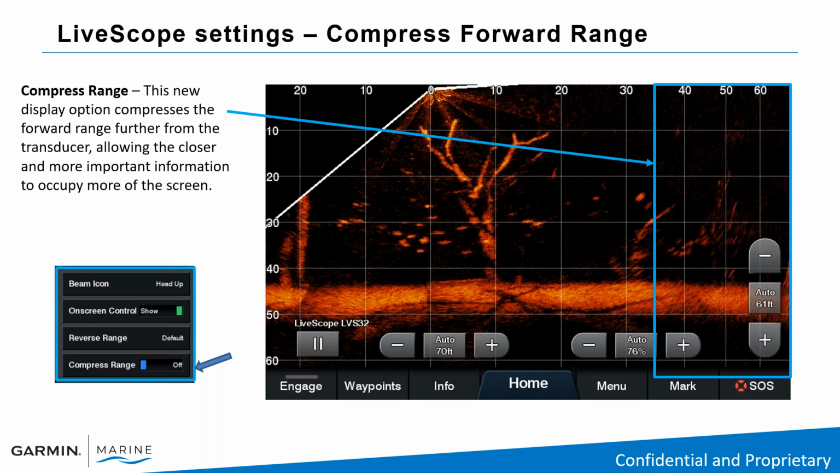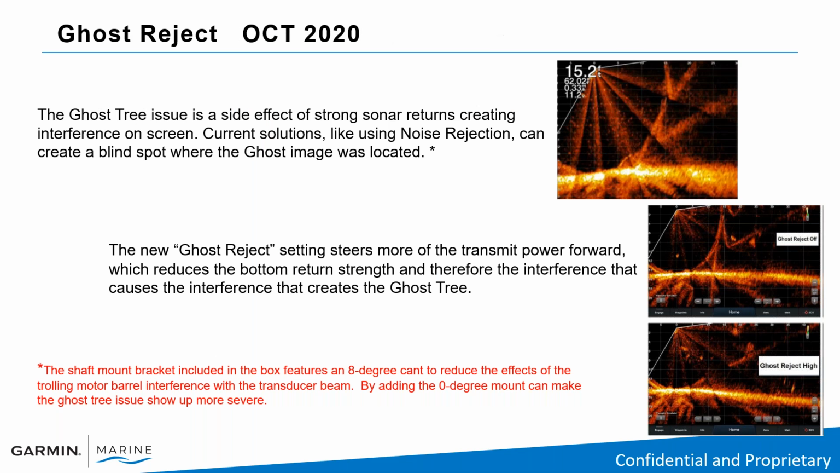And last but not least, we have a new compressed forward range. This is going to make targets easier to see closer to the boat, and it's going to compress the targets or the range that you're really not focusing on. So you're going to be able to do this with the new software update.